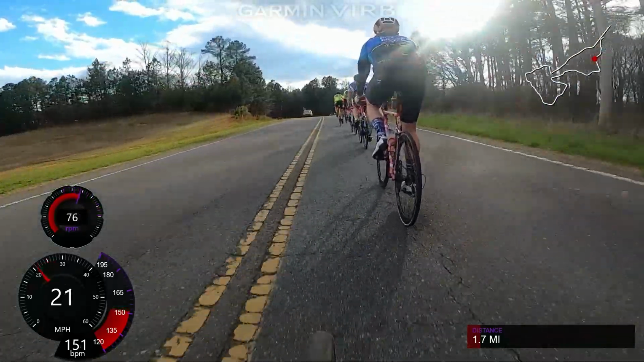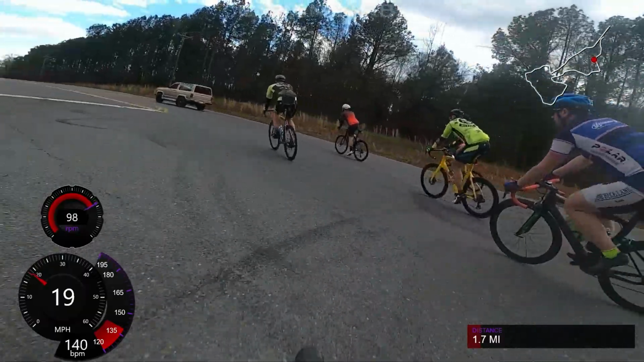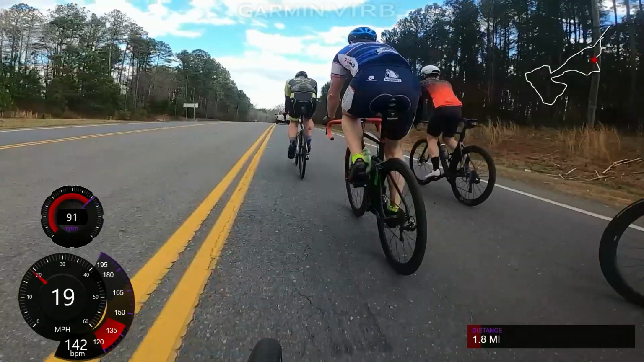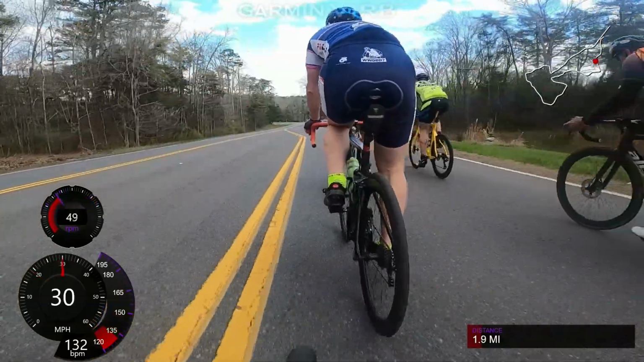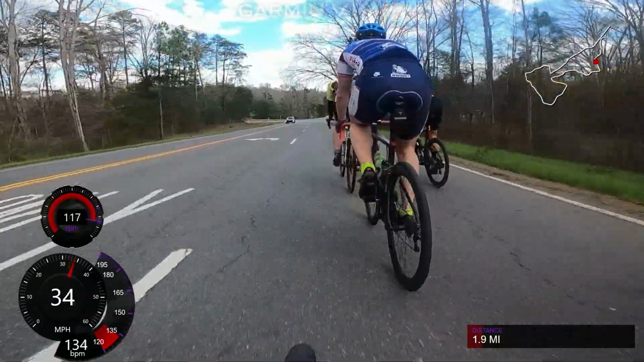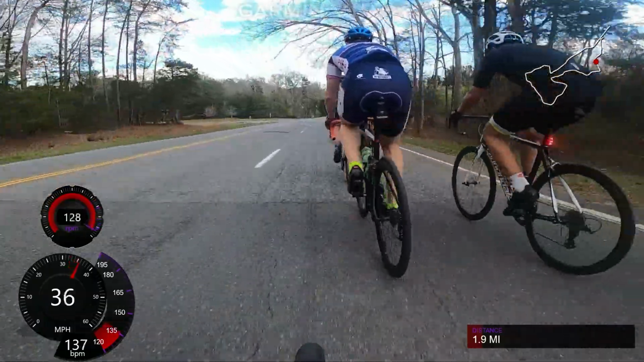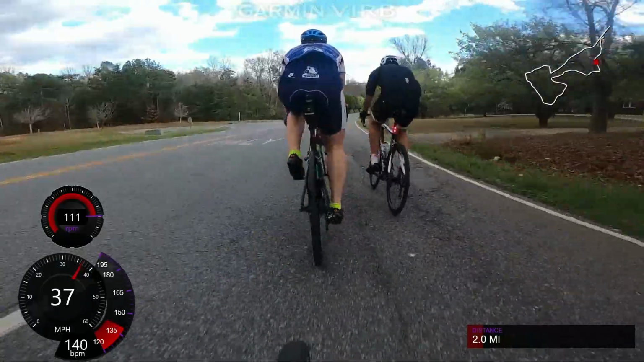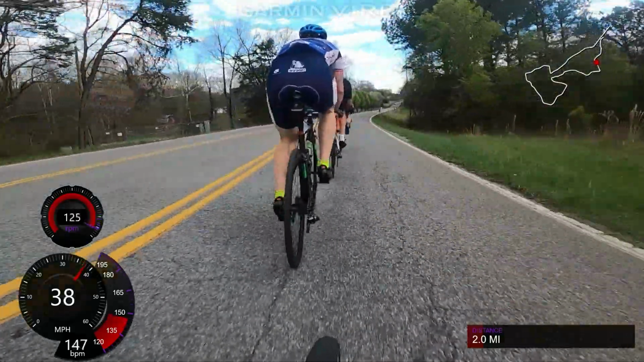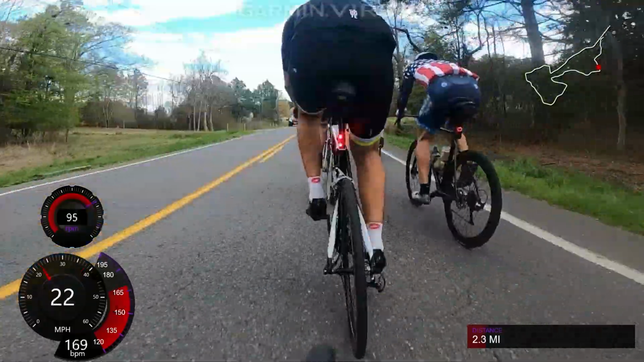Monday Night Ride. It's a weekly ride. It's just a group ride. It's the second one of the season. Goes through the entire summer all the way till September, I think. It's a really good ride. There's hardly any elevation. There's 2 downhills, 2 uphills, and then you're out in the cotton fields of York, South Carolina.